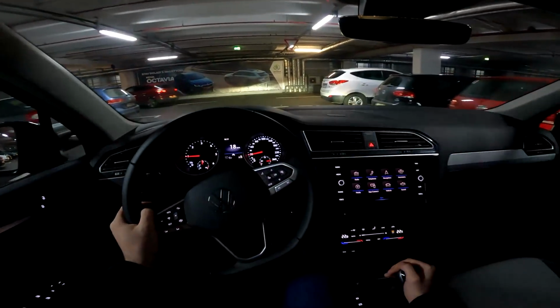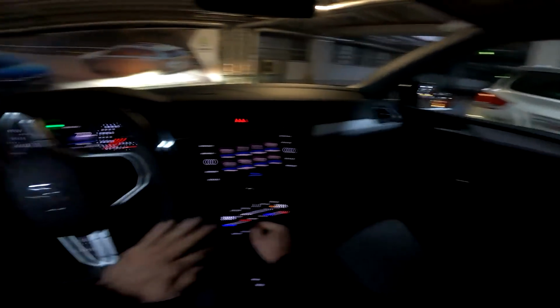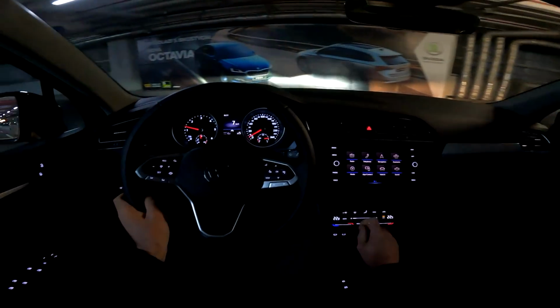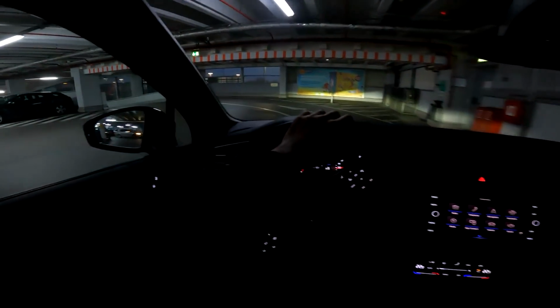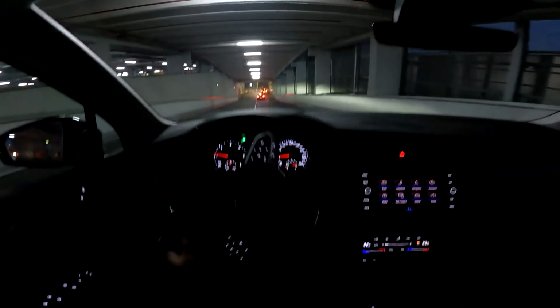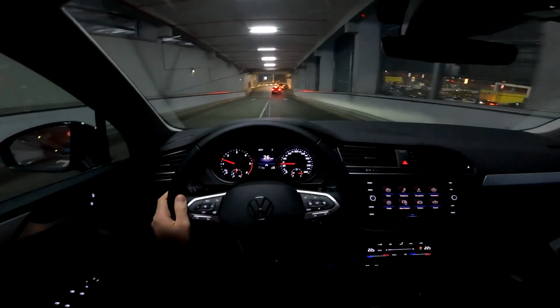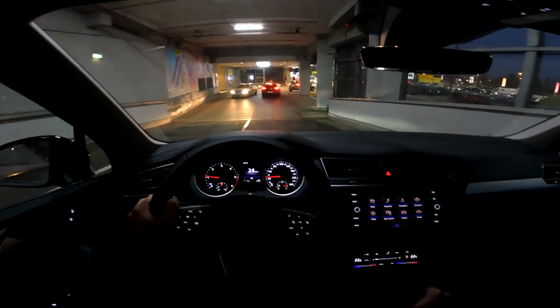So this car does have the updated infotainment system, the new one, and this particular model has the 8-inch screen, so this is like the middle option. The base one gets a 6.5-inch one, and then the top of the line is a 10-inch one.